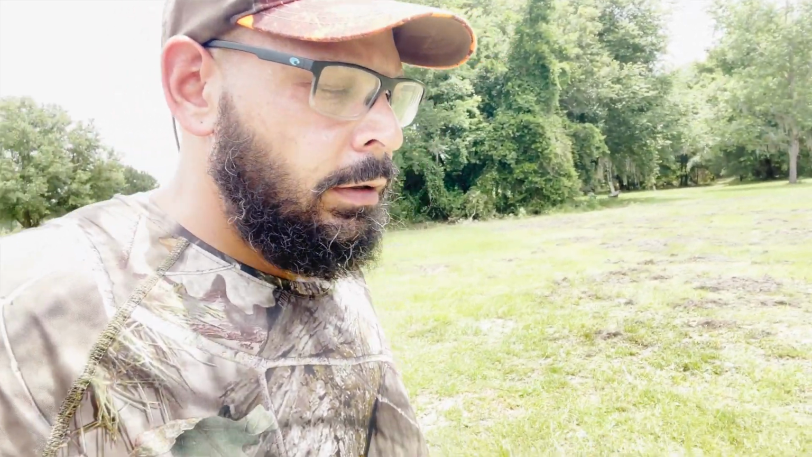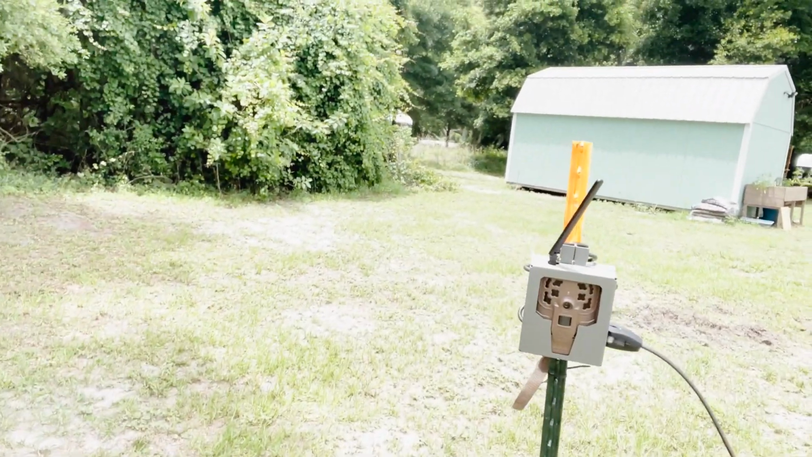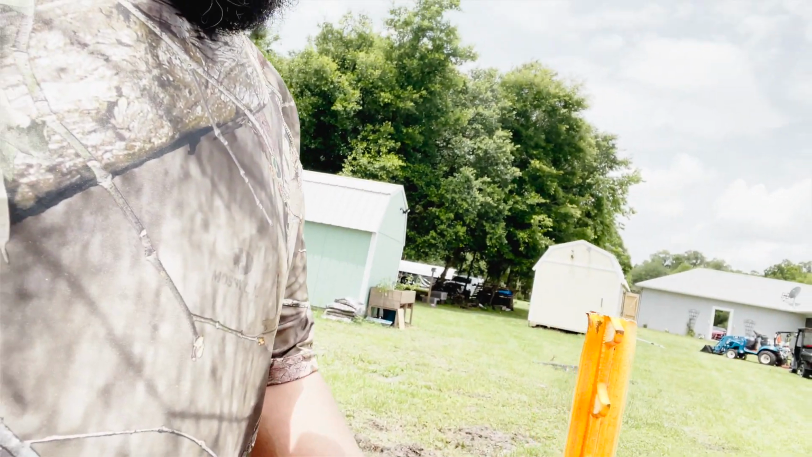We got our new cam. We actually went to the new Delta cam, which actually works pretty good. So you can see we got the Delta cam up here. Got it strapped down, so that should do good. I might put another strap on it to hold it in place.